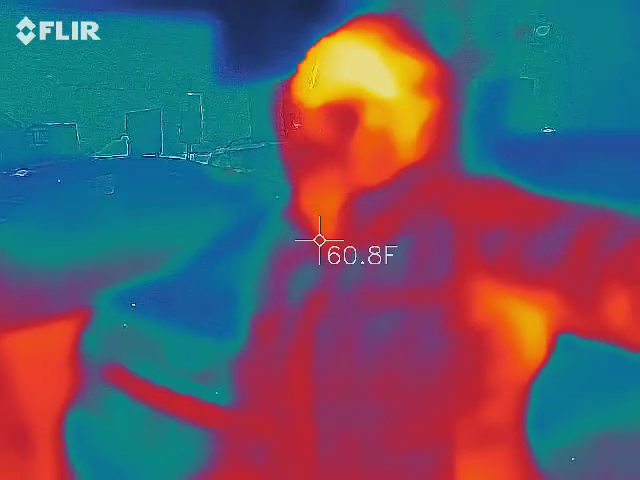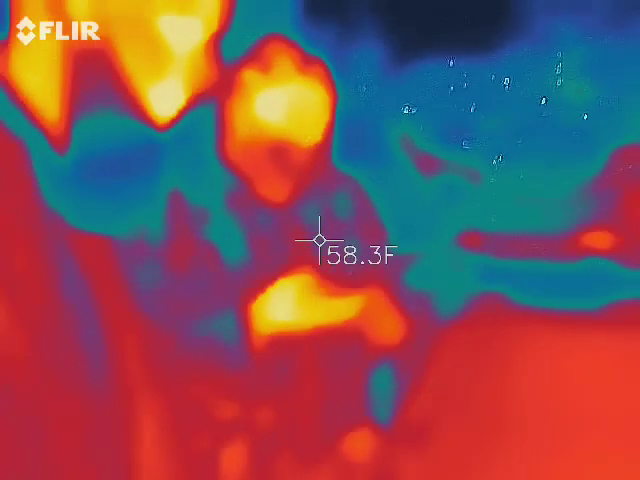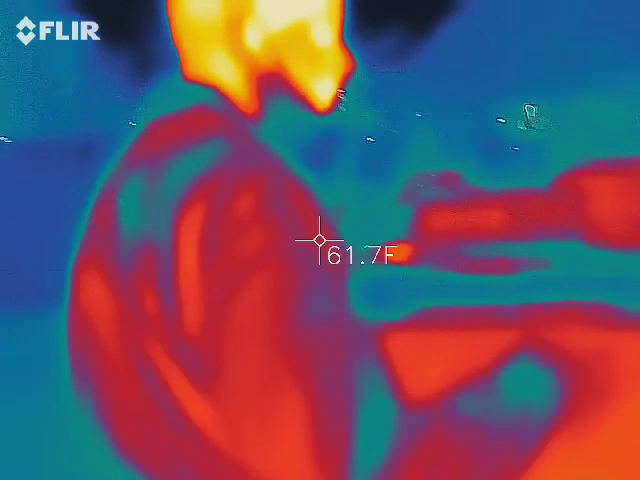Does it? Seriously? Yeah. I'm going to zoom in with the camera. That's somebody's house. There's offices in the back, but the front of it is houses.